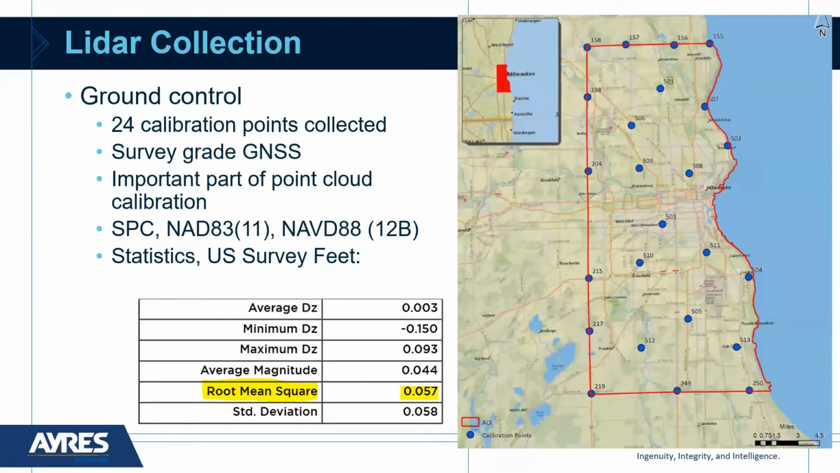Of course, the ground control is an important aspect of a high density LiDAR project like this. So this map shows you 24 locations that our surveyors collected across the county using survey grade GNSS. And this data was collected in state plane coordinates, NAD 83 (2011), and a vertical datum of NAVD 88, Geoid 12B.